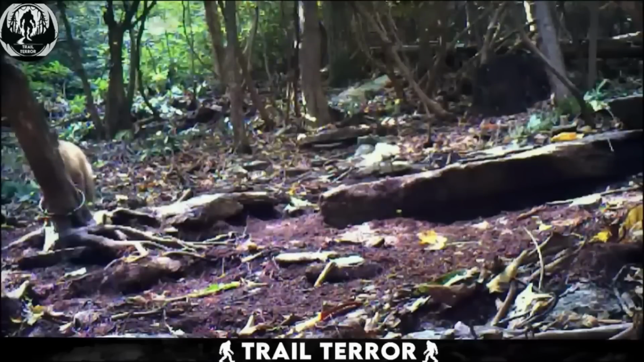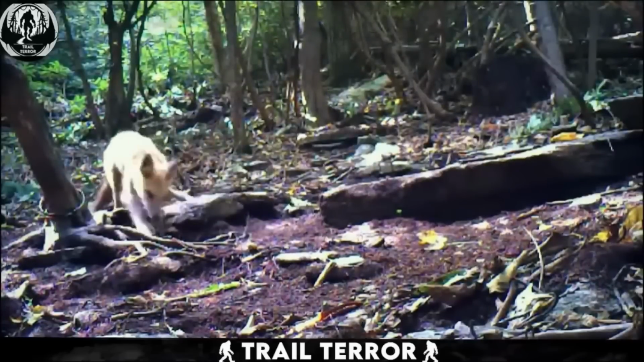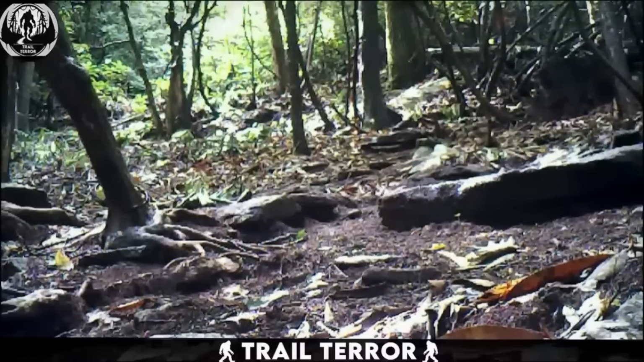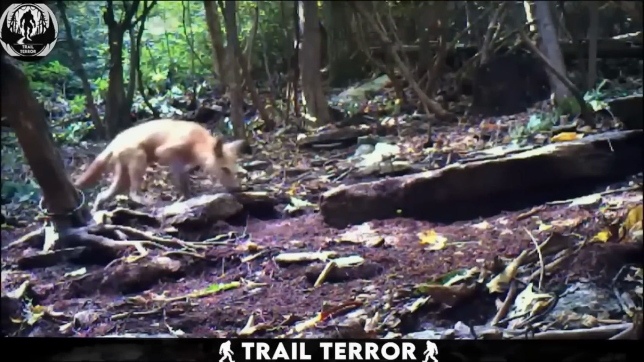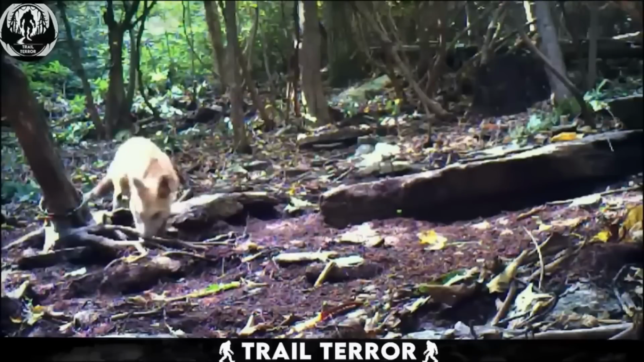Absolutely adore trail cameras because they capture moments like this that we couldn't possibly witness otherwise. Did something about this fox strike you as odd or out of place? If so, your instincts were spot on. This isn't your everyday fox.